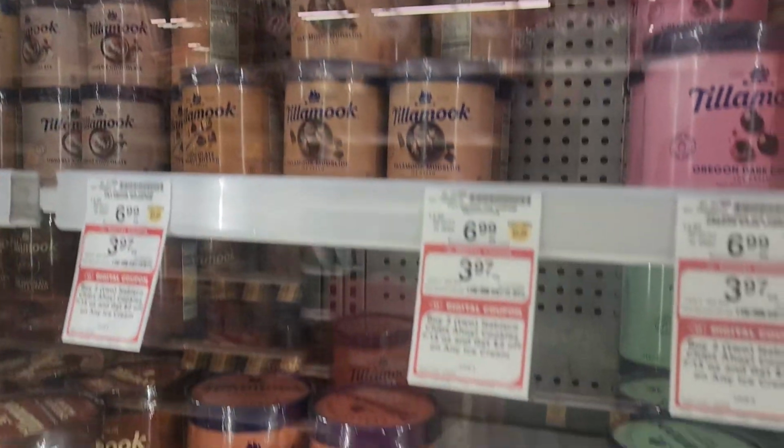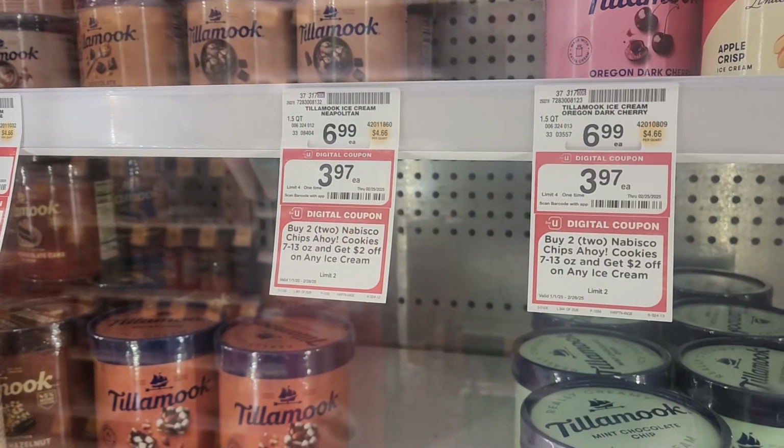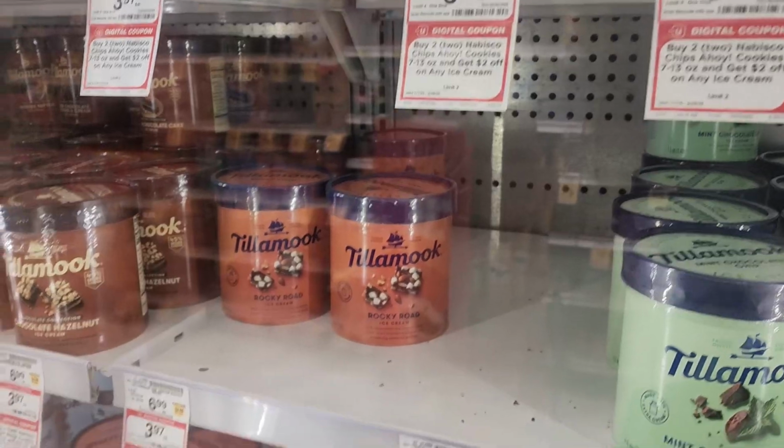Okay, so we ended up getting the Tillamook mudslide. But now I gotta figure out how to get those digital coupons because $3 is a lot of money. Okay, we got the deal clipped through Safeway's app and we're gonna go check out now. Alright, we are on our way out. Just gotta load it all up in the bike and then get going.